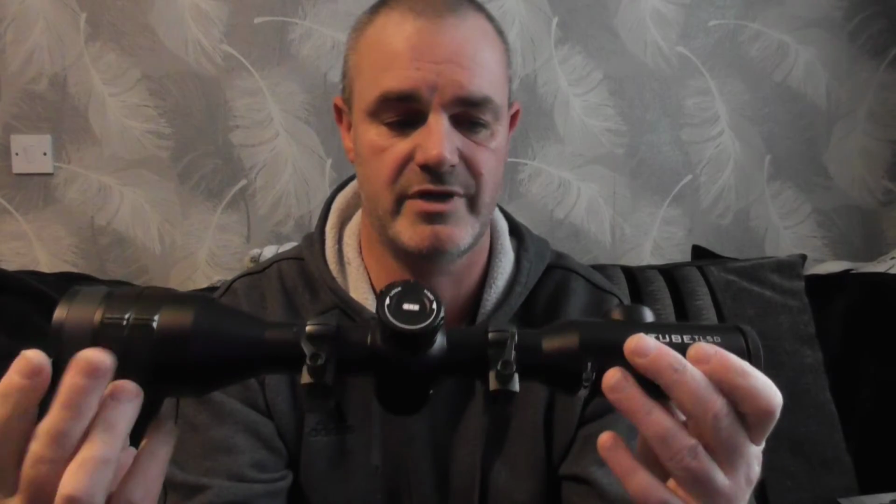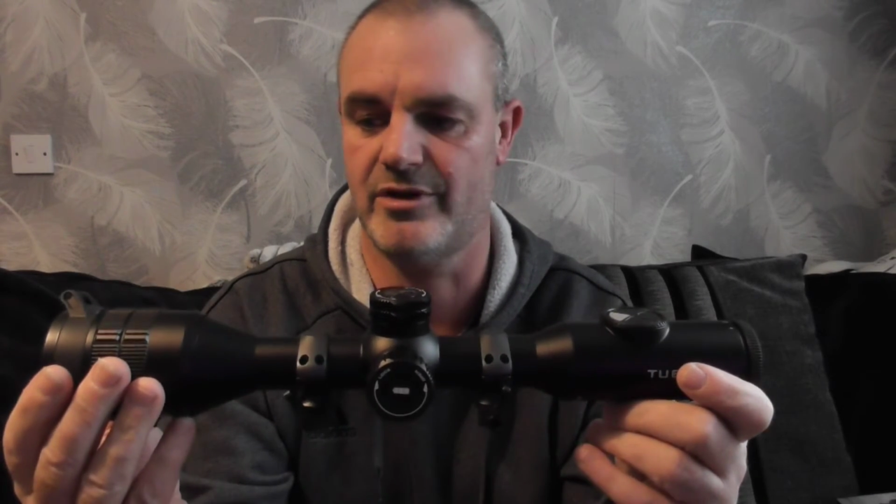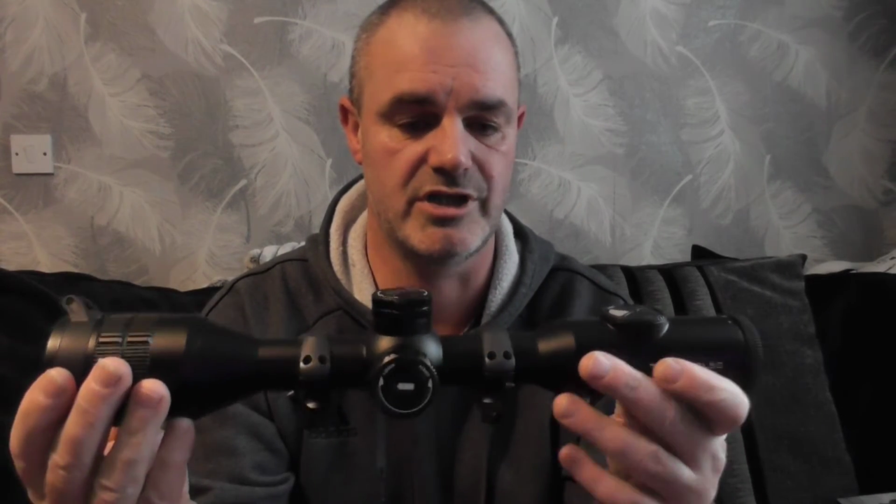So that's just skipping over some of the main features of the scope, and I must admit I was really impressed with it. Considering it's got the 384x288 sensor in it, obviously it's not the top end of what's out and about at the moment, but nonetheless it was a very nice scope to use.